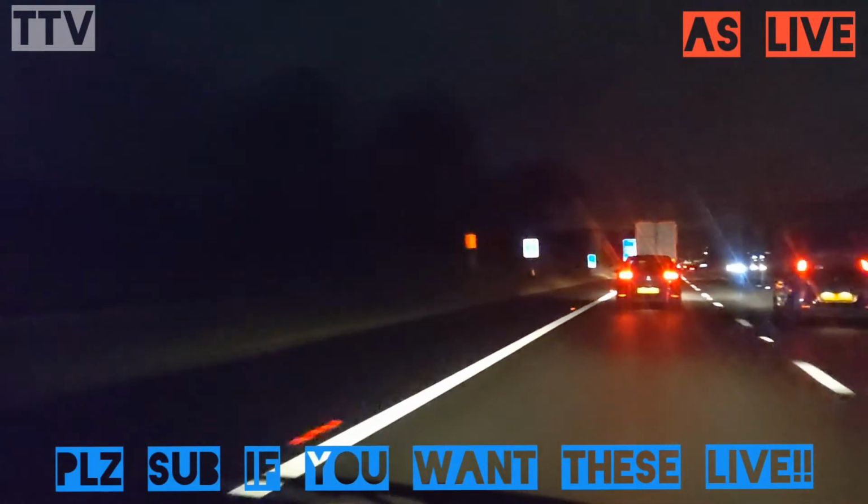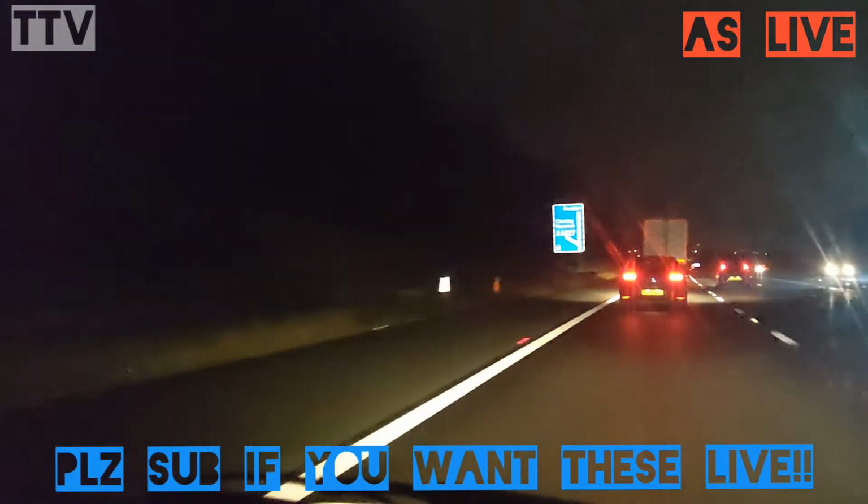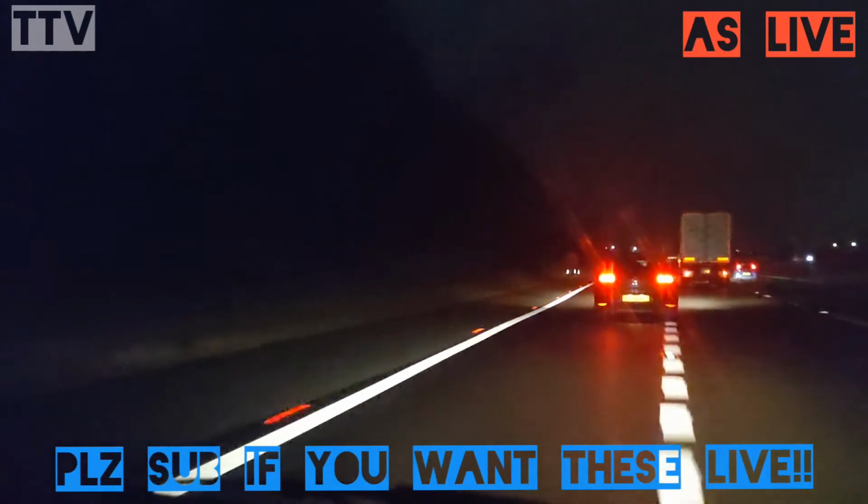That's the car that was behind me before, just going past. We're now at the exit. I'm assuming this car's going to go off as well because he slowed right down. Yeah, no indication, it doesn't matter.